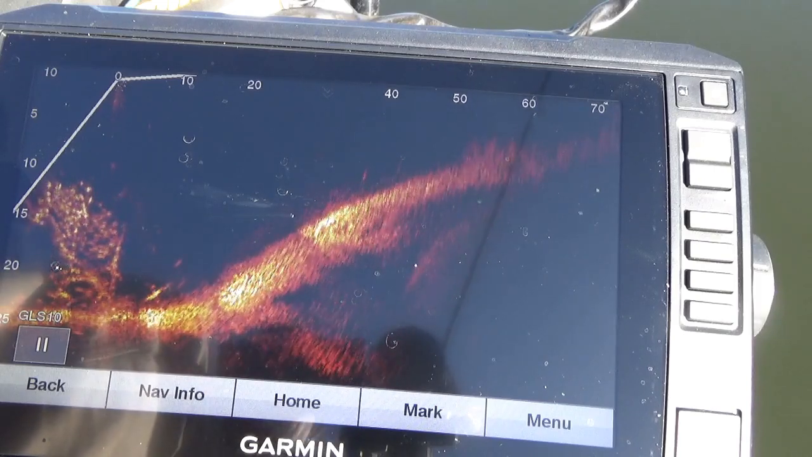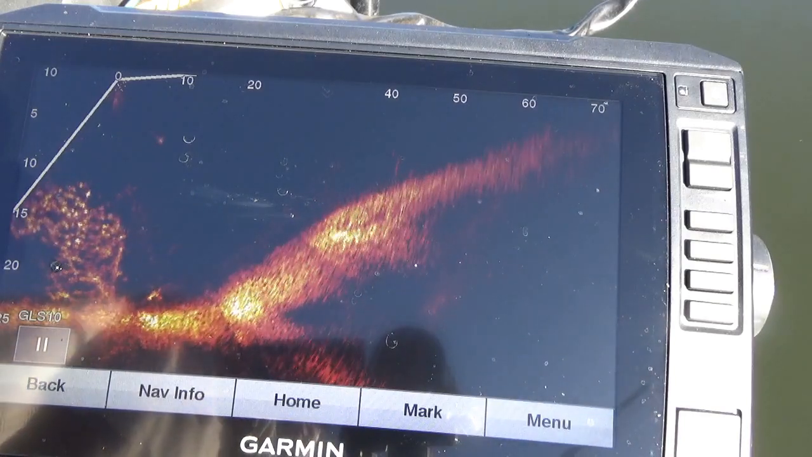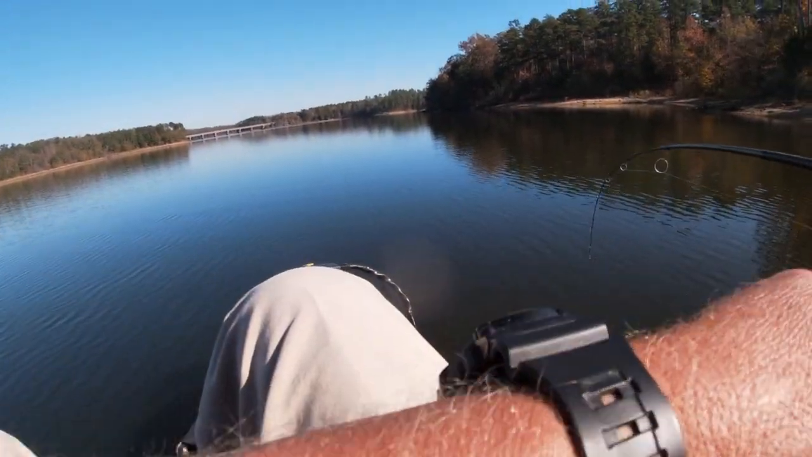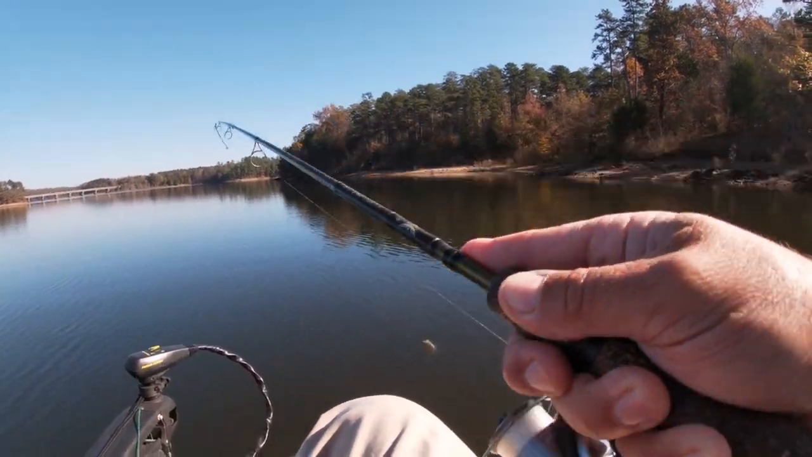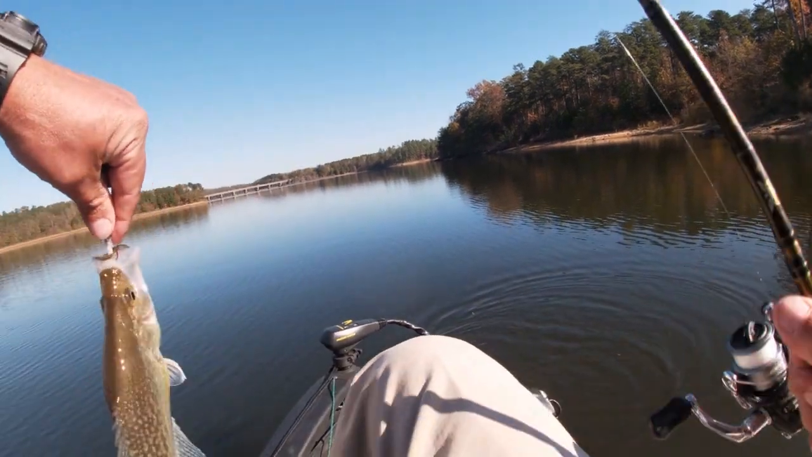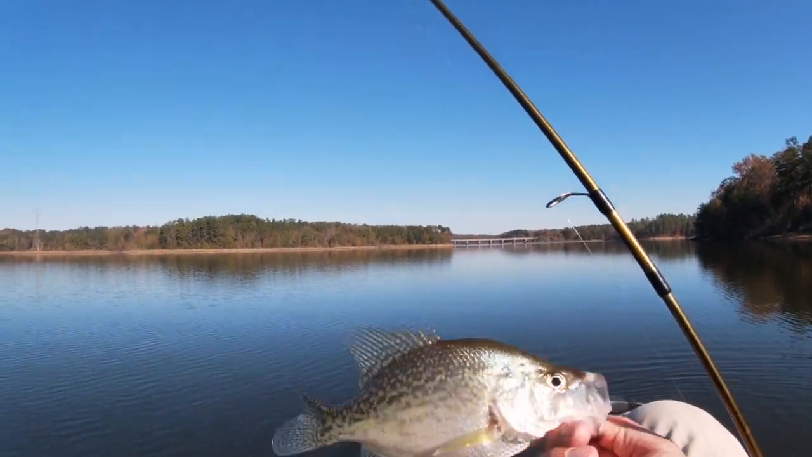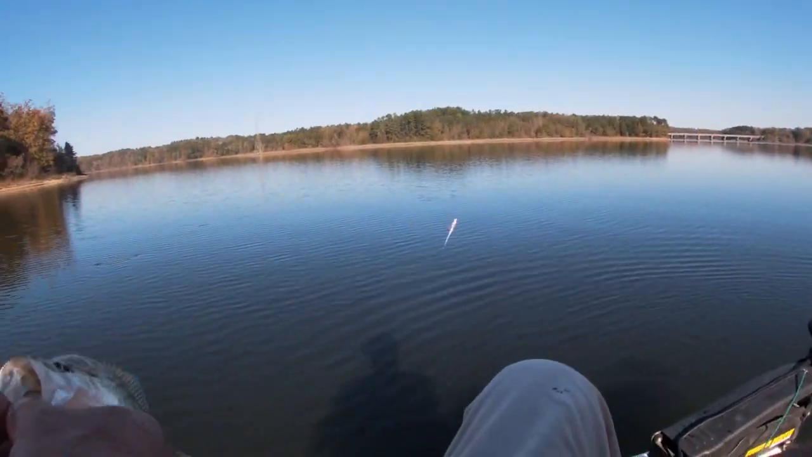That fish has got that. He just picked that right up. Picked that lure right up. That's a little bit better one right here. That's a nice crappie right there, y'all. Boom. Boom, that's a good crappie.